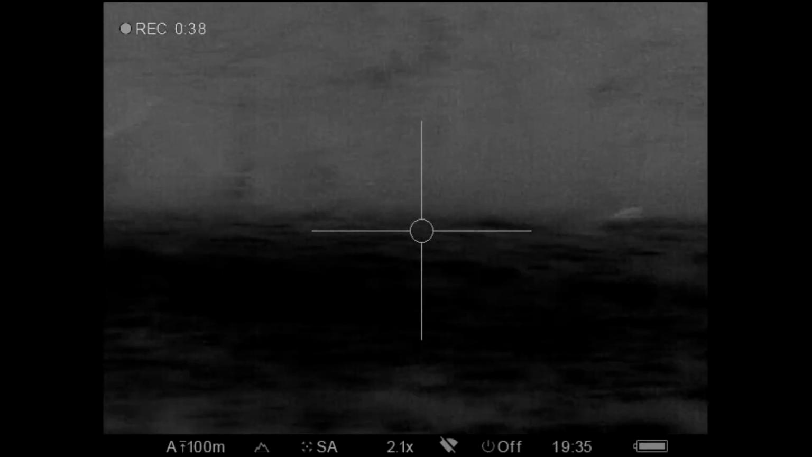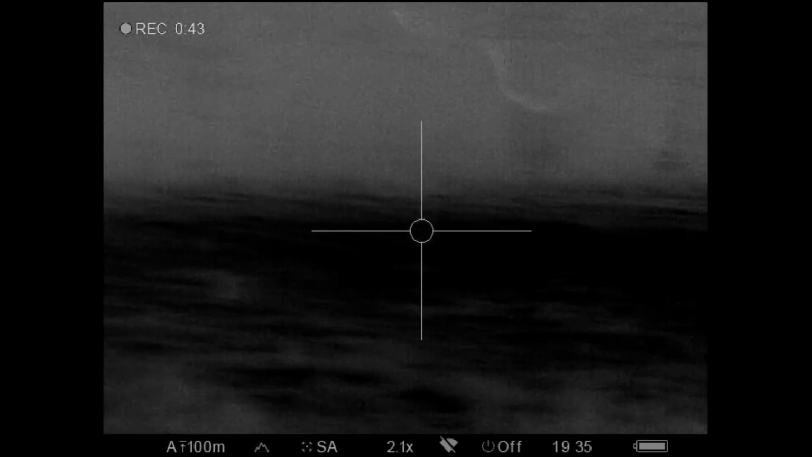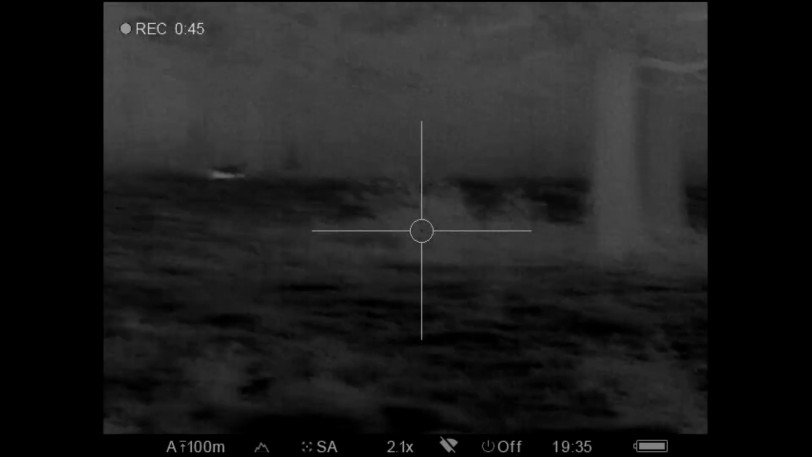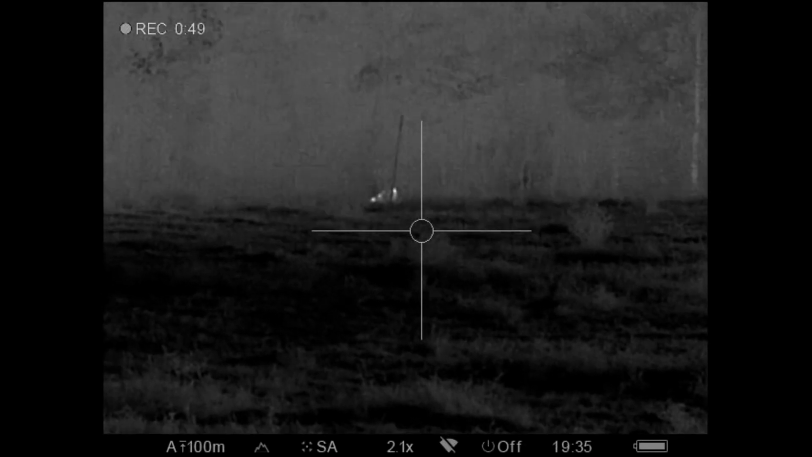There's 3 shots into that hog because it was still upright. It just ended up dying in an awkward way against some branches, and it was held up. So those last couple of shots were completely not needed. At this point, I thought I'd lost one hog. I was a little bit upset.